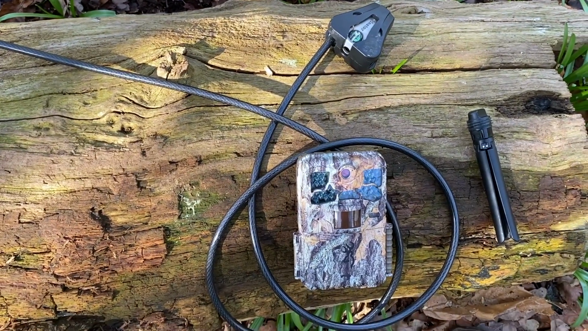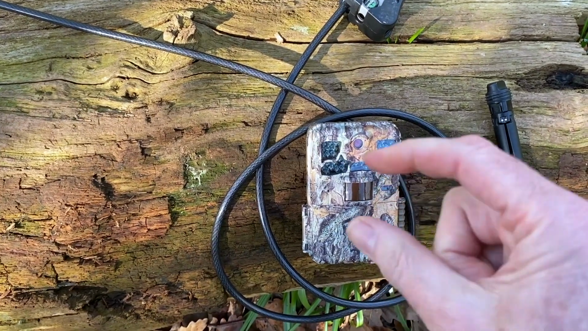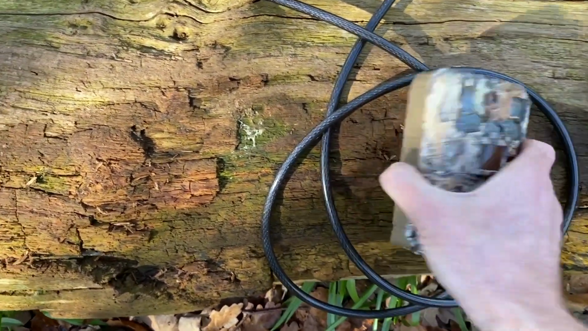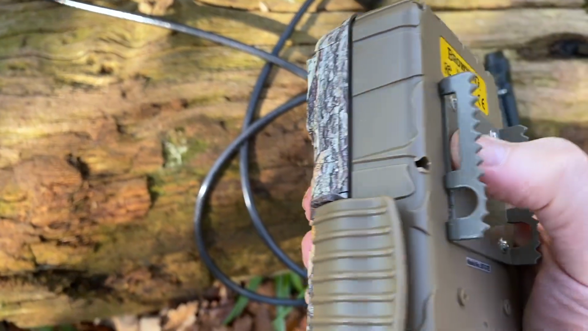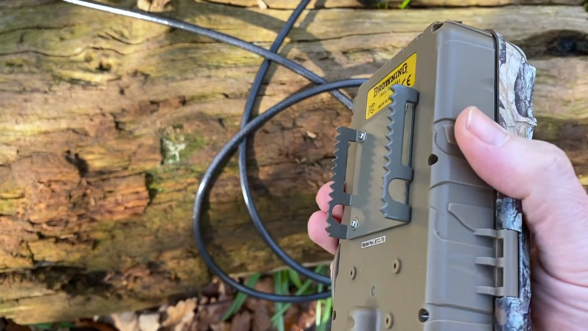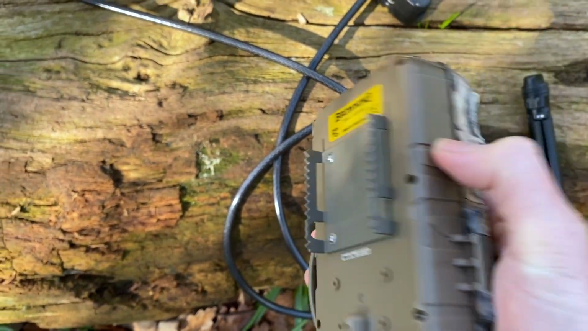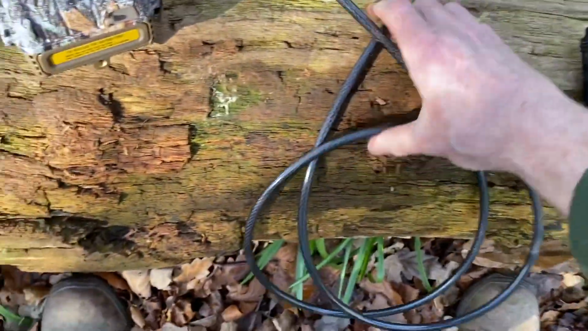It comes with a canvas, well, say canvas, it's like a strap and a rucksack kind of thing, a big long strap which goes through there, and a very tough crocodile clip to fix it to the trees, but it's not very secure.